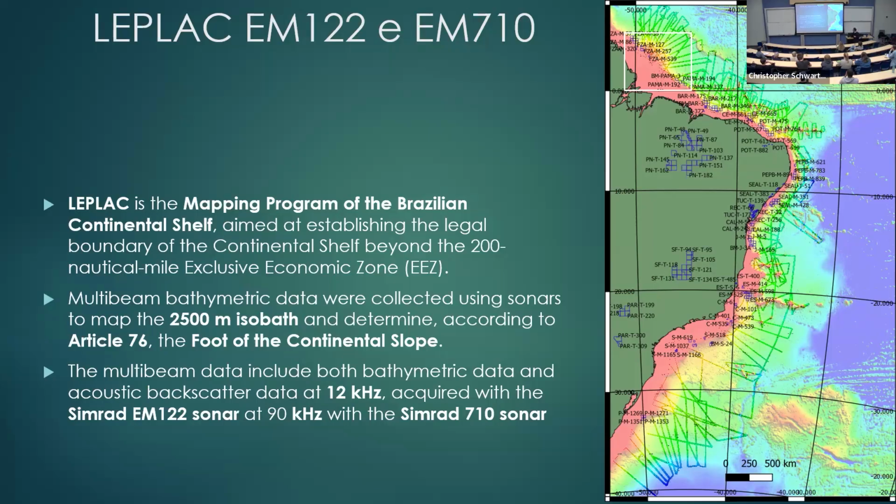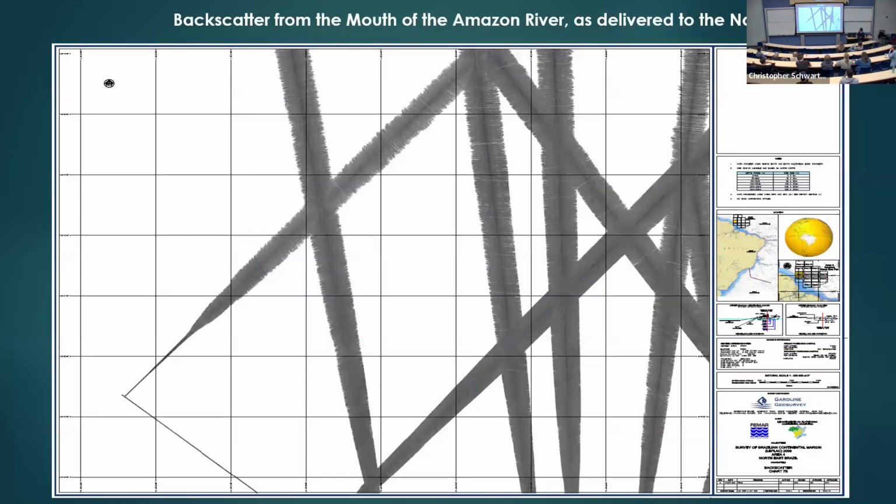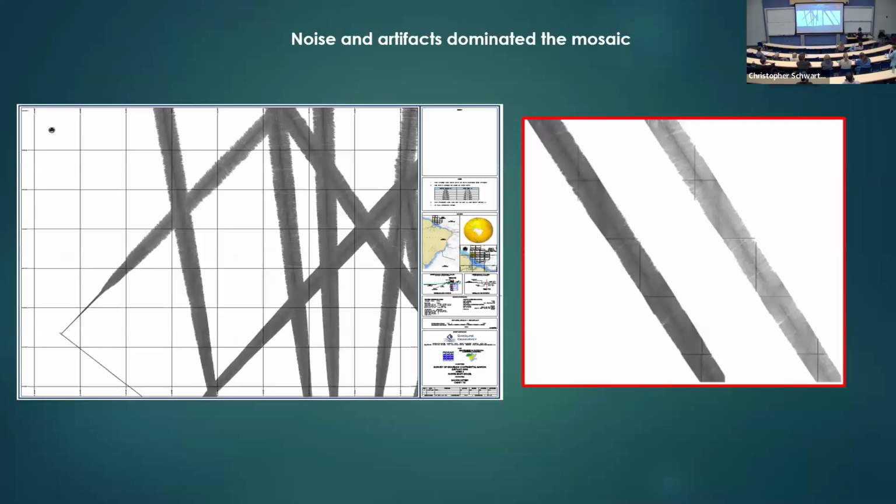Actually, they use the EM 122 at 12 kilohertz for the deeper sites, okay? And when we go to the shelf, they use the 710, 90 kilohertz. So basically, those were the maps that were given to the commission, and I basically could not see anything. So maybe it's a question of stretching the histogram, which was the first thing I did. I just stretched the histogram, okay.